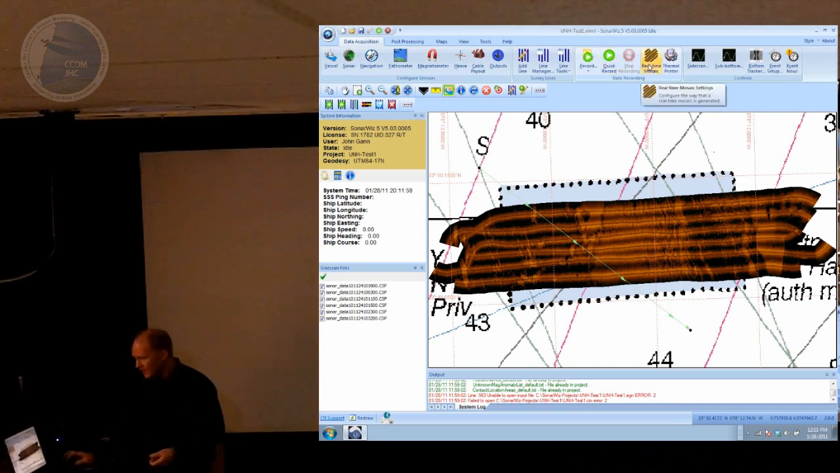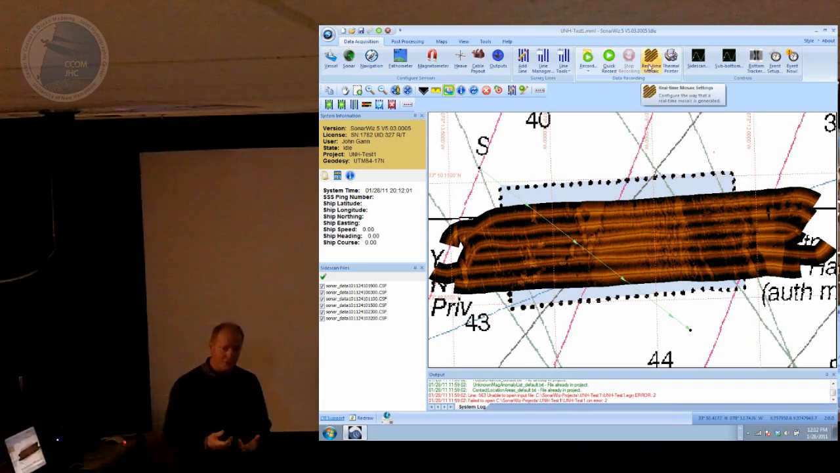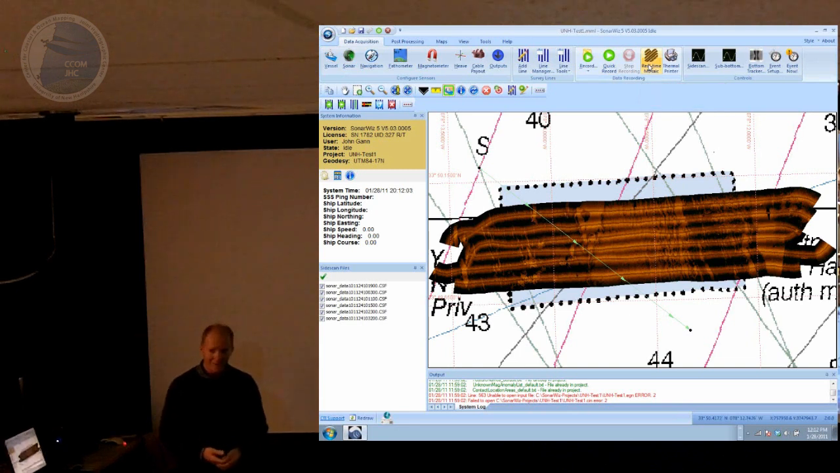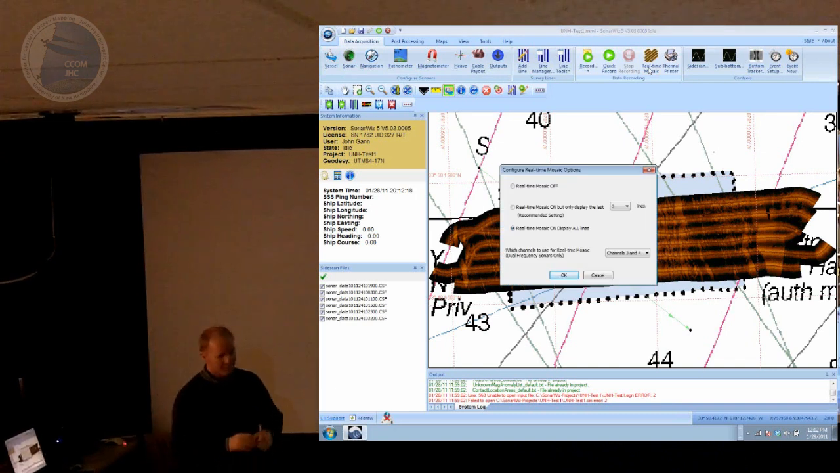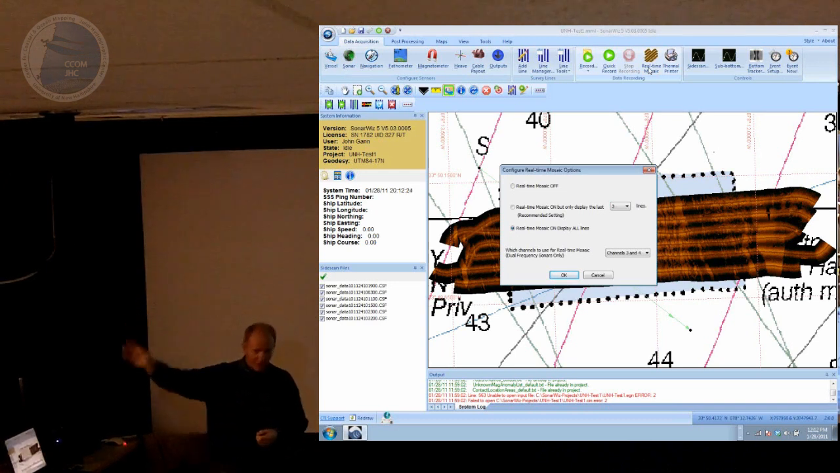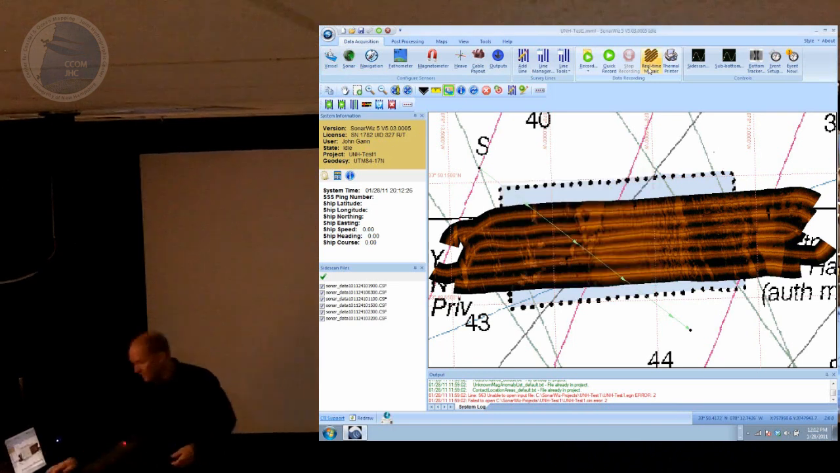Okay, real-time mosaic. Sometimes users are out there surveying for a month at a time, collecting hundreds and hundreds of sonar files. You might want to see all that at one time, but typically you're only going to want to keep the last maybe 5-10 lines on the screen. So this little button is handy. It lets you say how you want to do the real-time mosaicing. You can turn it off, I don't want to see any of it. Or just show me the last 5 lines, don't draw the stuff that's 20 miles away. Or show me everything. So these are all the real-time tools.